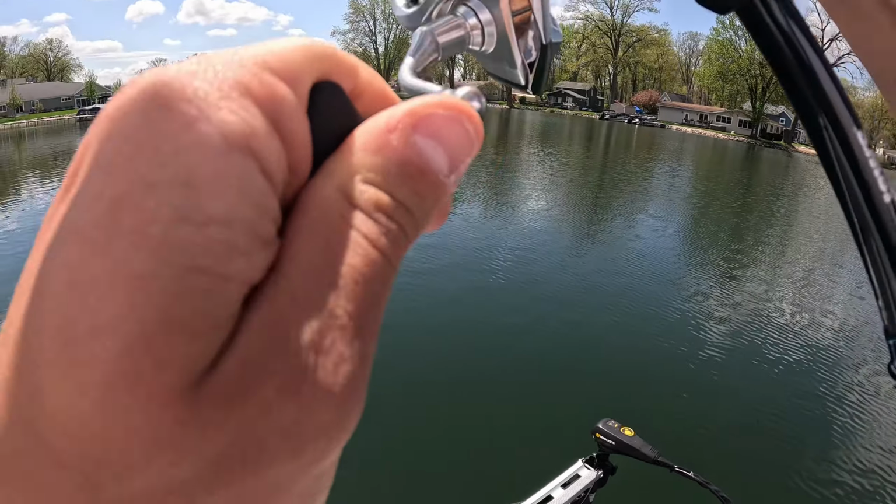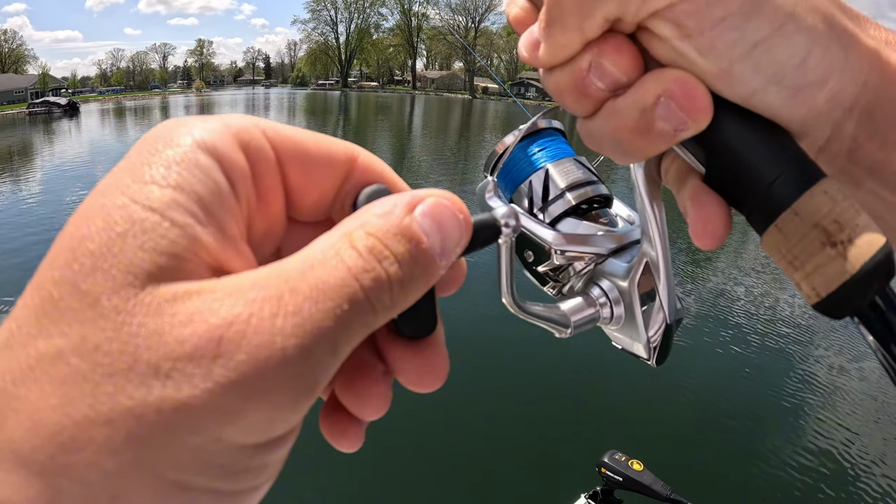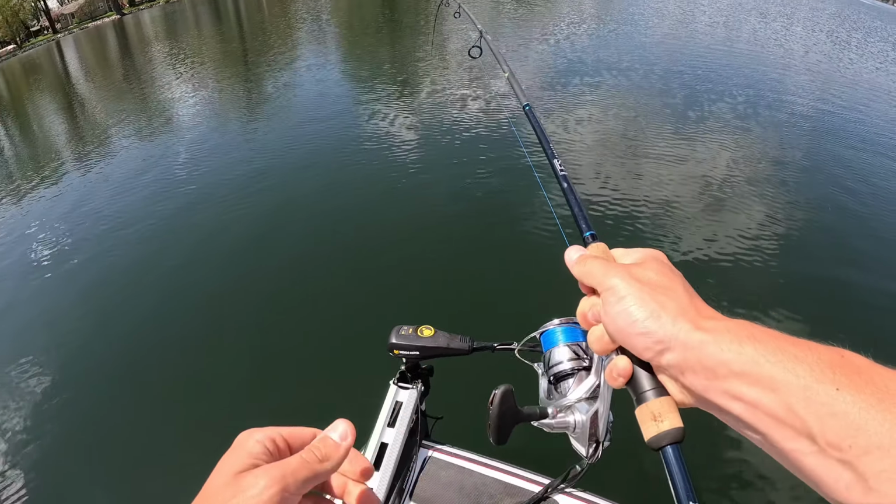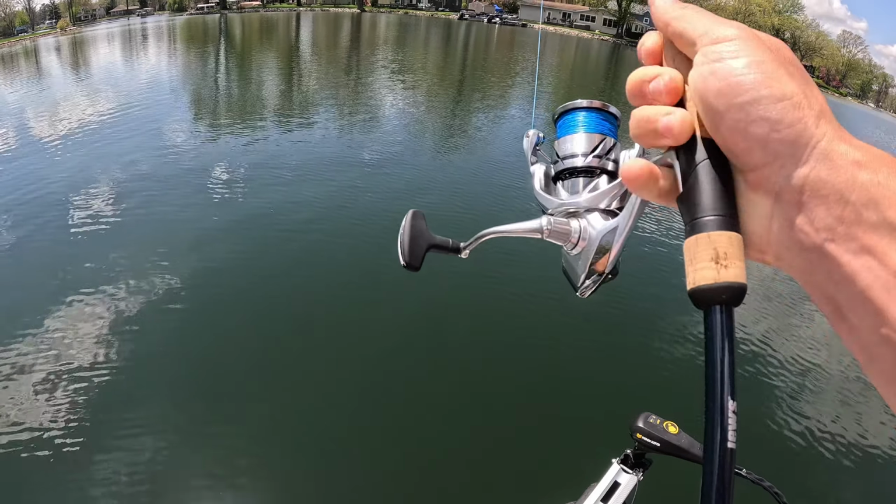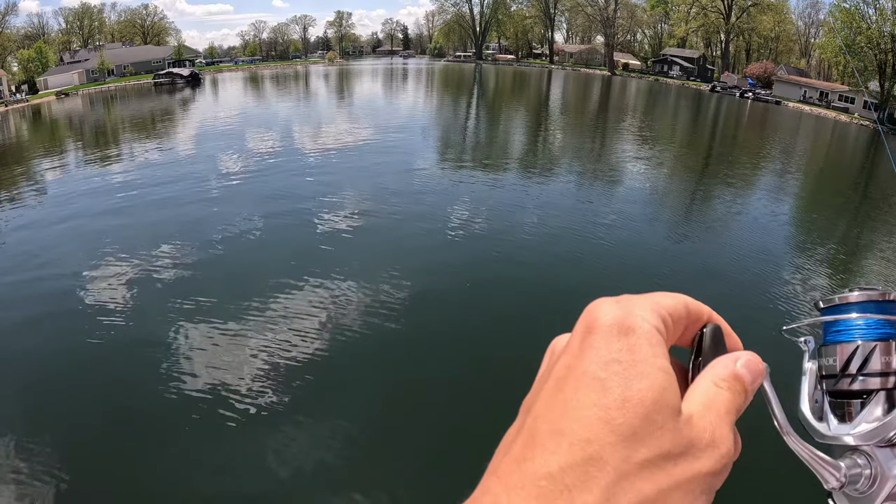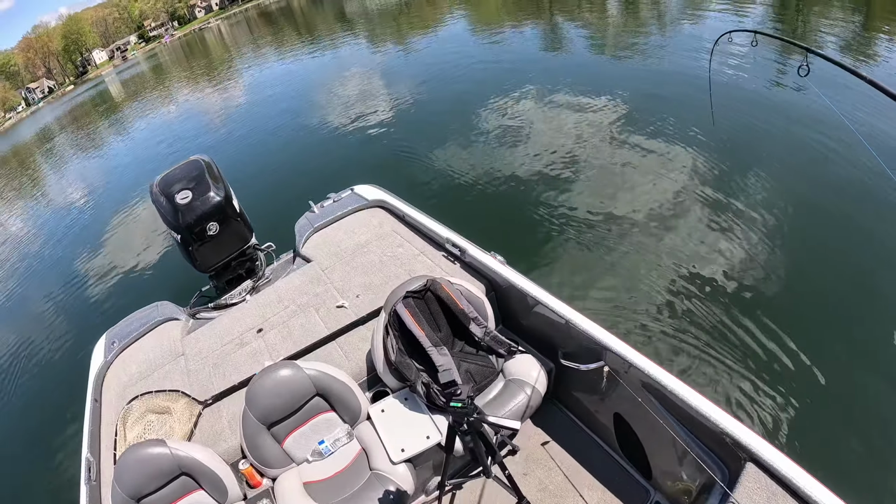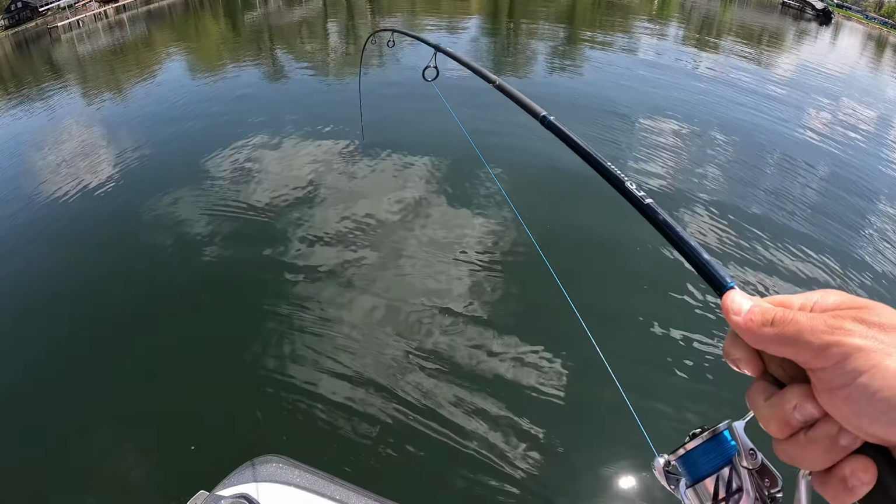There we go. There's a fish, guys. Holy crap. This feels giant. We just hooked something massive. Please be a bass, but I'm thinking this is a pike. This is a giant. Oh my goodness. Right on the jig and minnow using livescope.